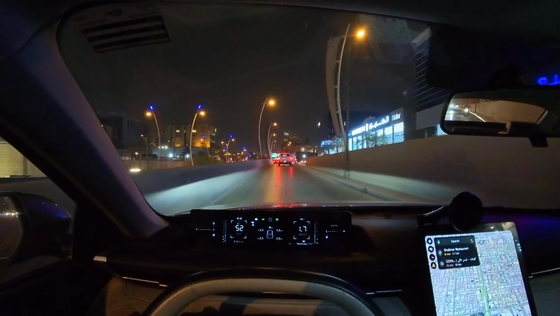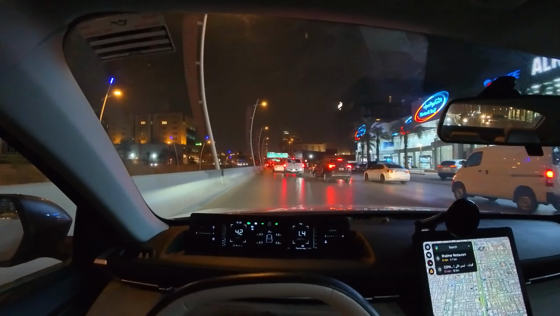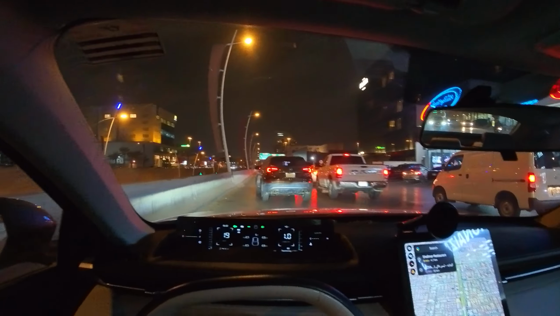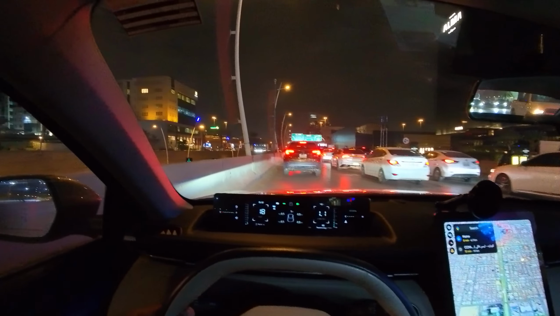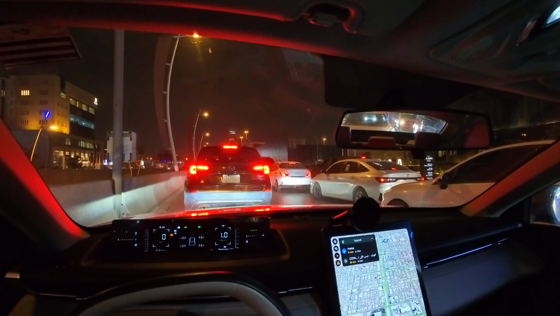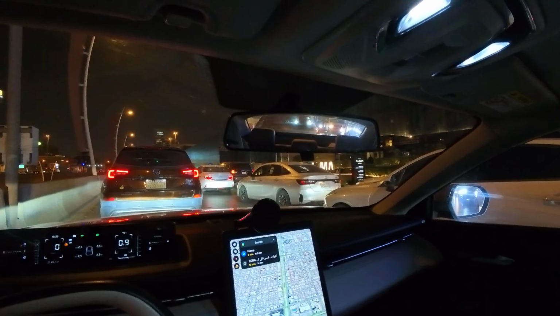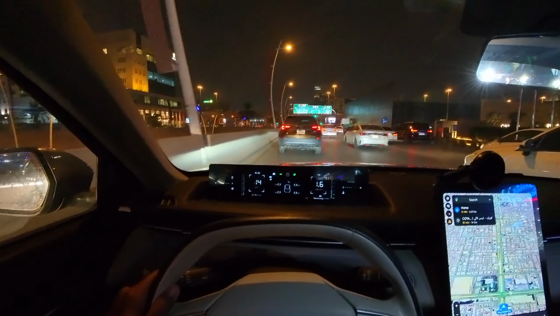So there we go, we have some traffic over here, but let's see if those who want to take a U-turn can make it. Oh, the traffic light turned green, so yeah, I think we can eventually. What's up with this guy? He's honking the horn.